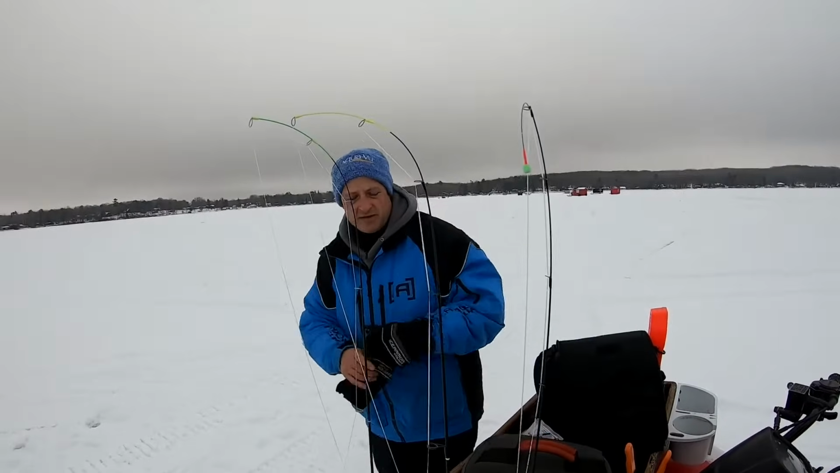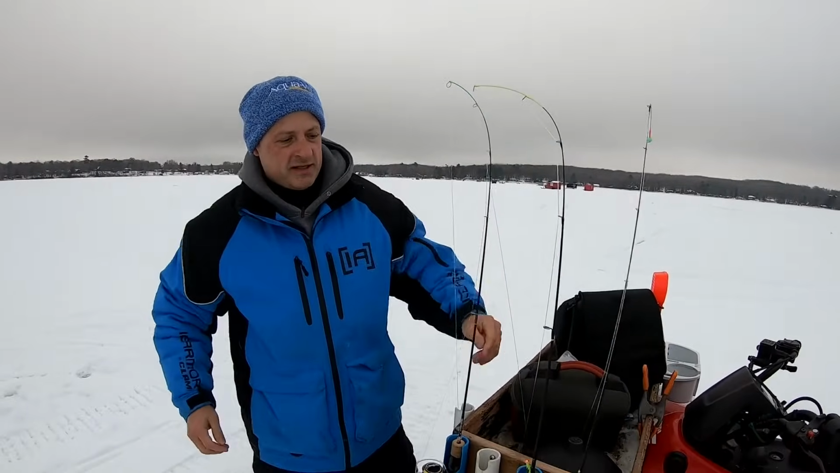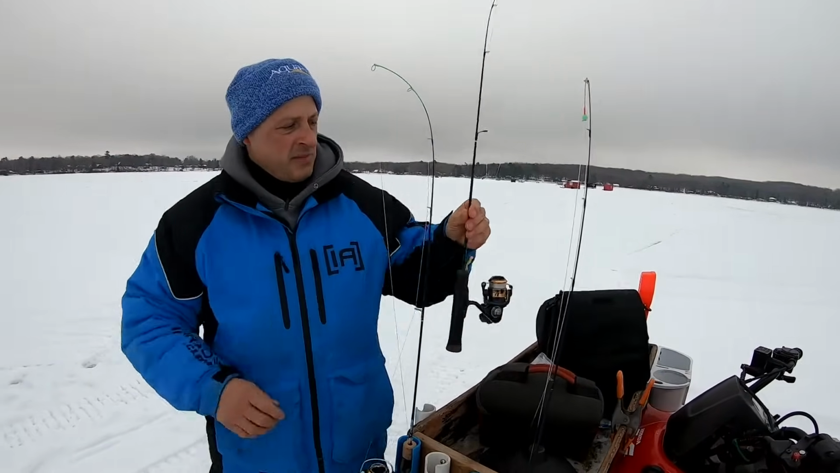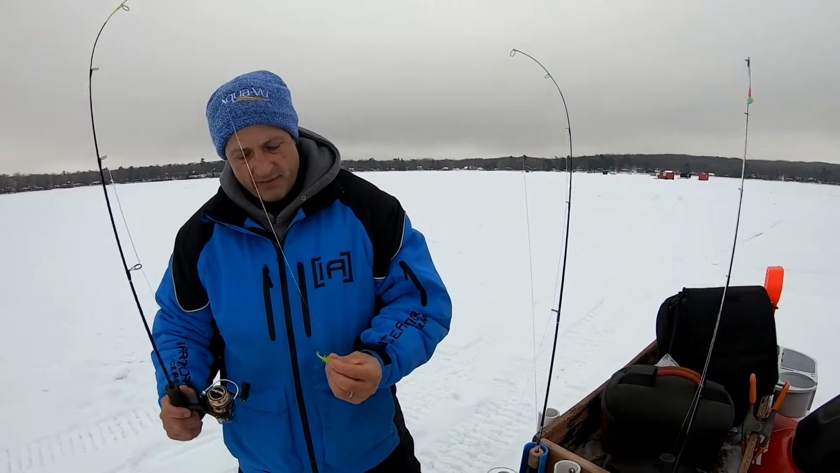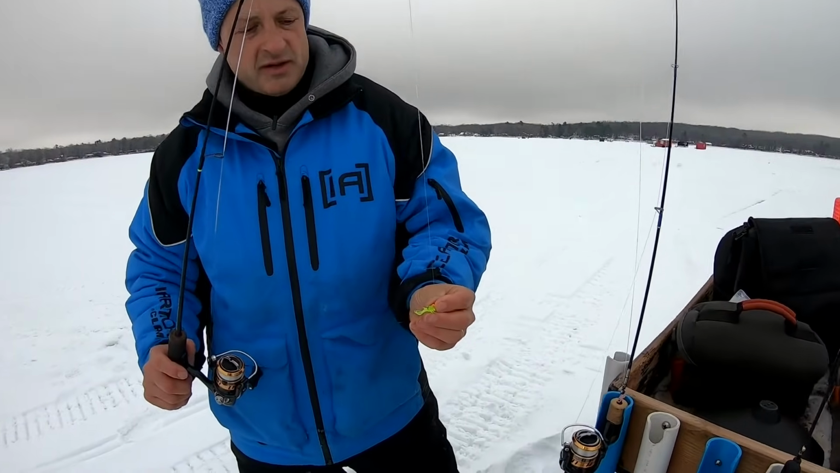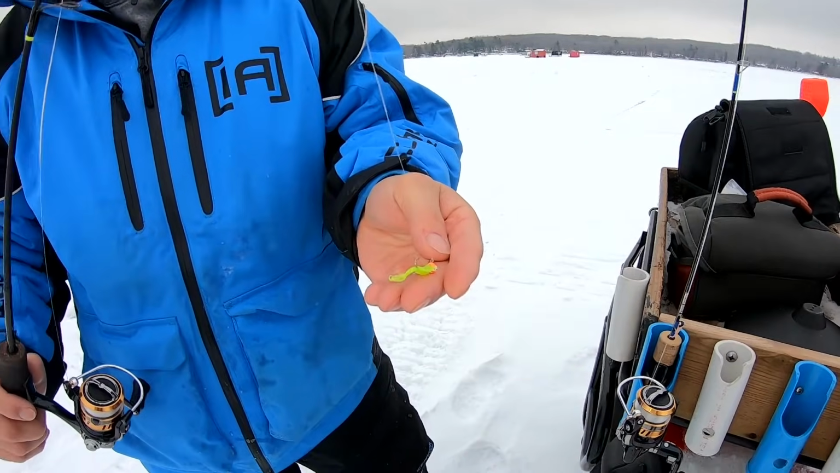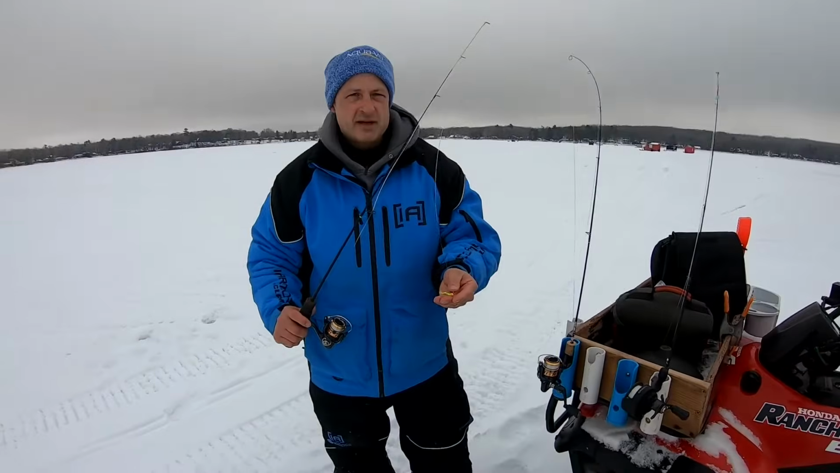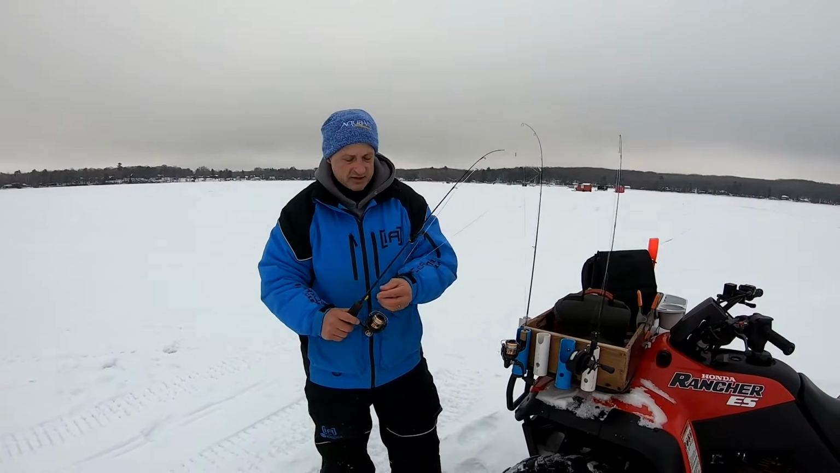All right, for these crappies, I'm gonna start with some plastic, but they can be pretty fussy. So we're gonna test the mood of these fish. One of my favorites here is just a Jamie XL. That fluorescent yellow, I really like that color. The jig head color doesn't seem to make as big a difference, but I like that high vis yellow.